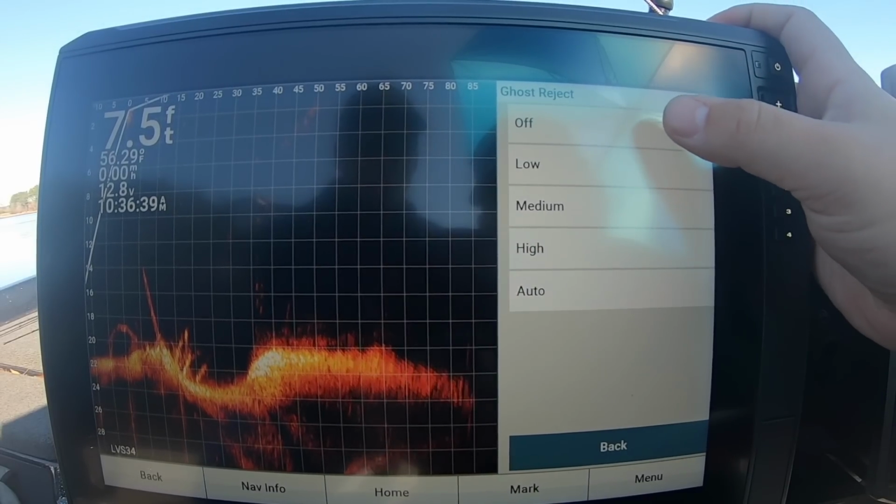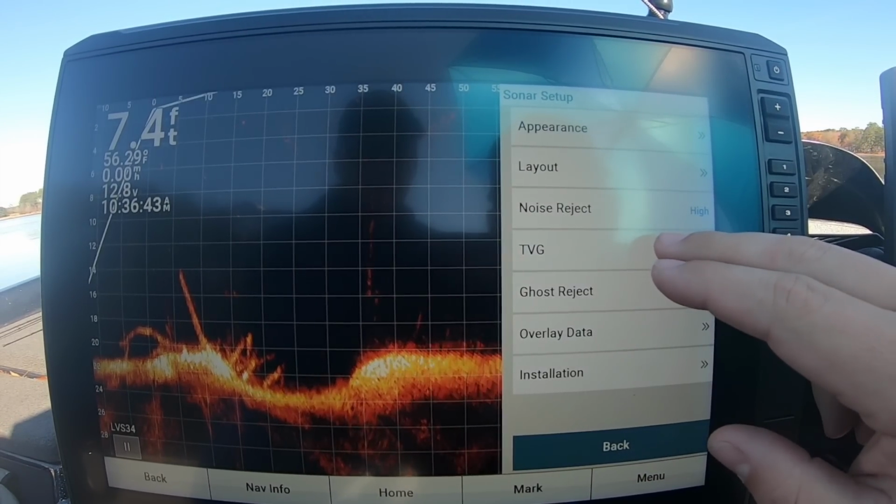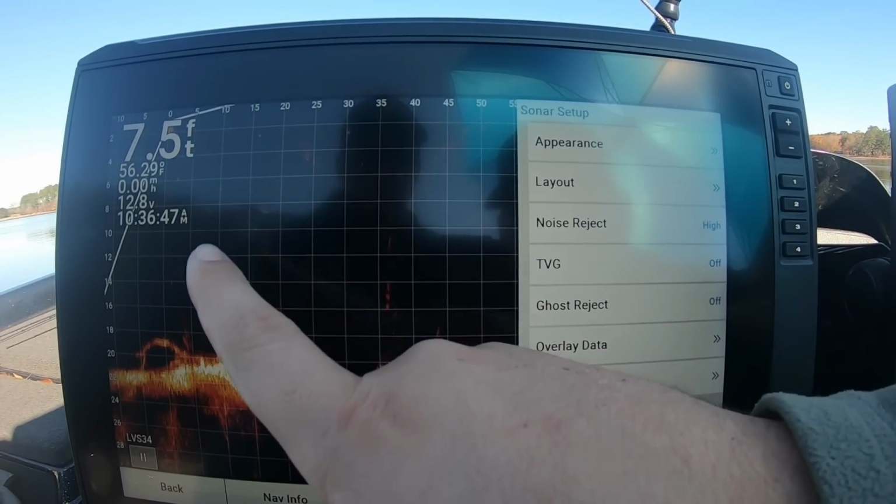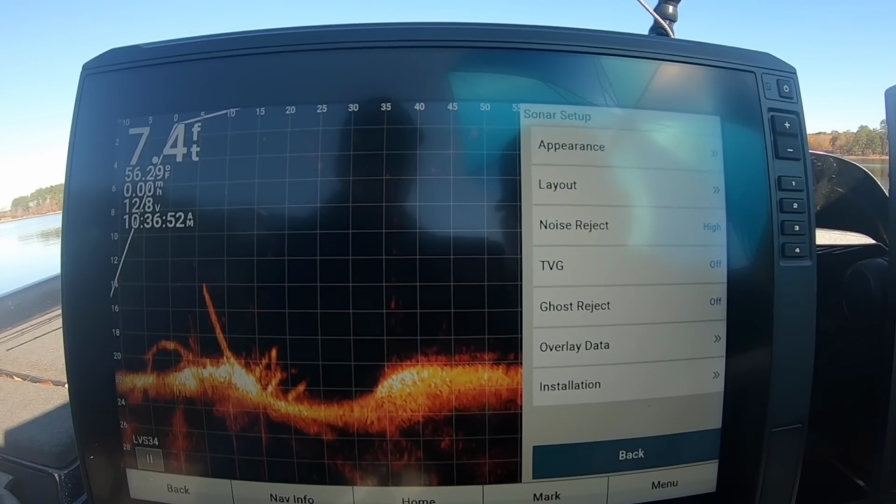Ghost reject does a lot of weird things for me. I don't like it. I like it off. TVG, I like it off. Now during the spring, when you start to get a lot of haze right up here in this corner of the screen, you might want to go to low with that, but right now you see this lake's really pretty and clean.